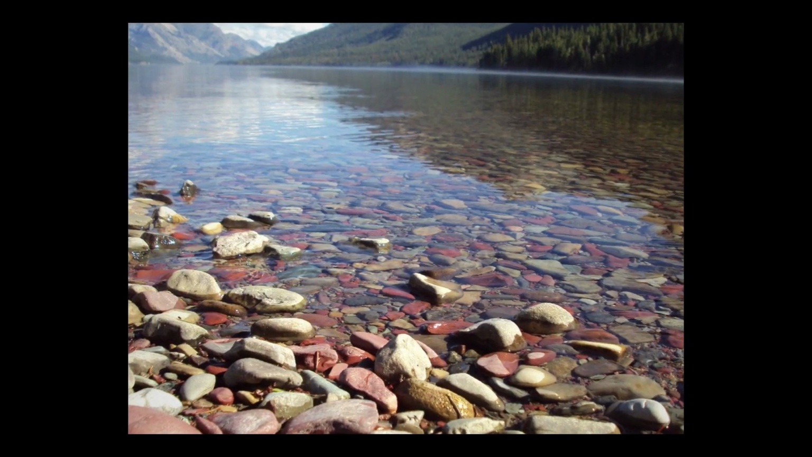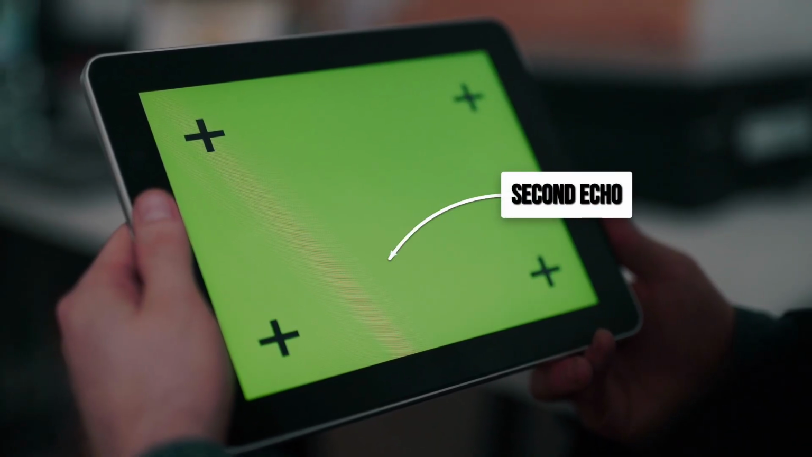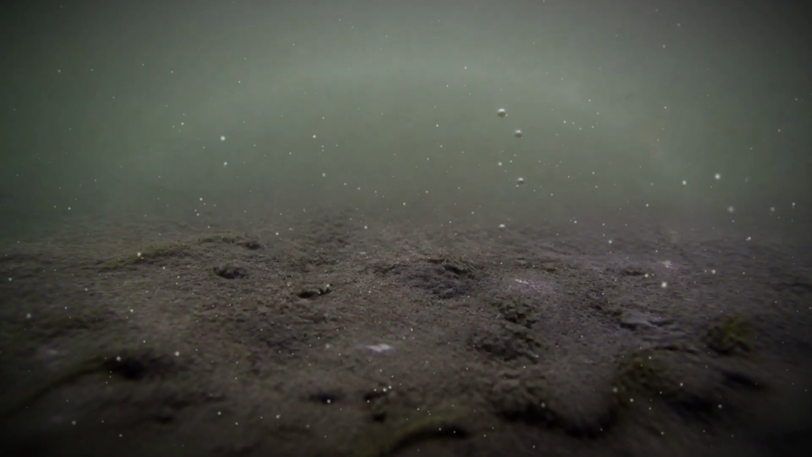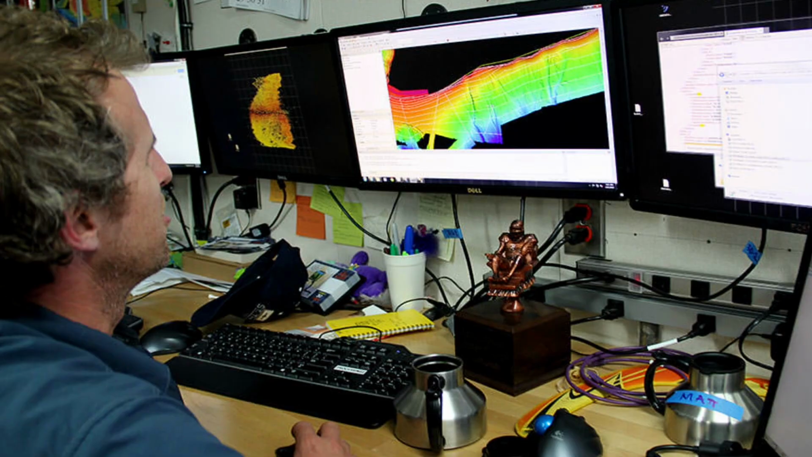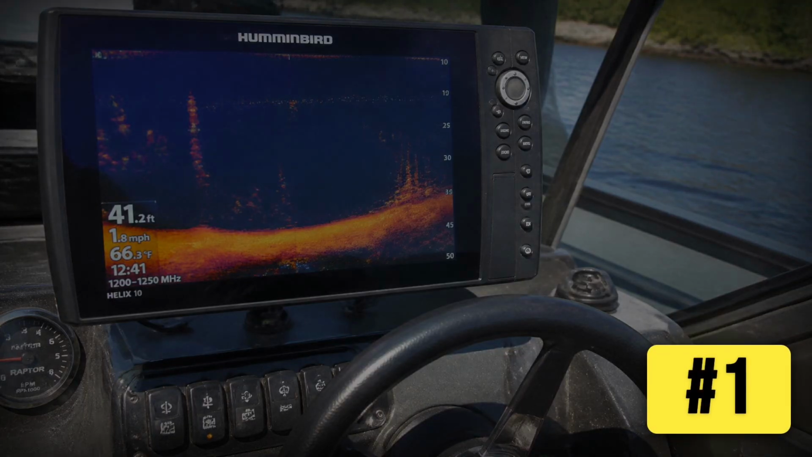A hard rocky bottom throws back a strong echo, and you'll often catch a faint second line at exactly twice the depth, a kind of double bounce. Soft mud swallows the sound, and that second echo fades away. That second return is the most reliable hardness tell there is, way better than squinting at how thick the bottom line looks. And number 1 separates the people who know from the people who just repeat.